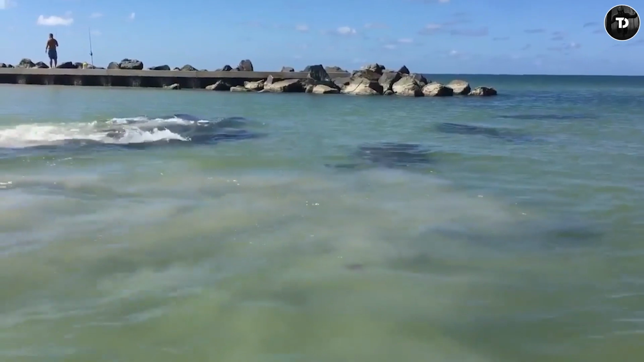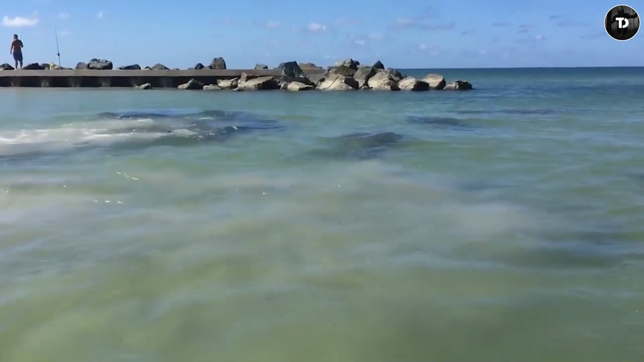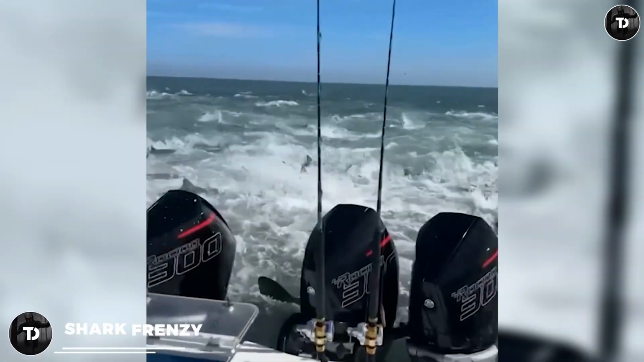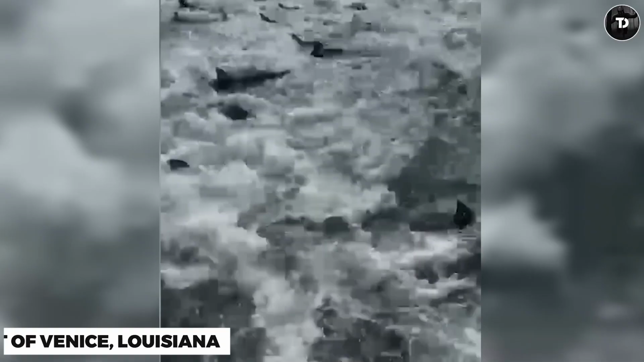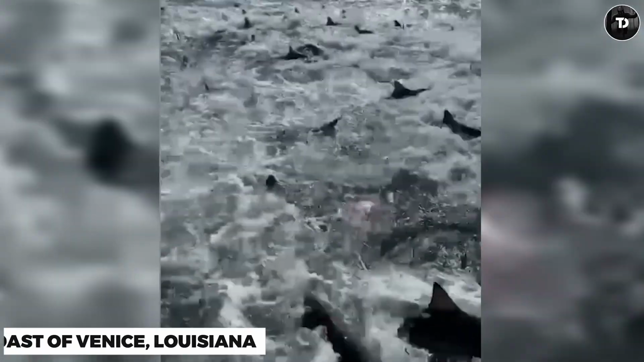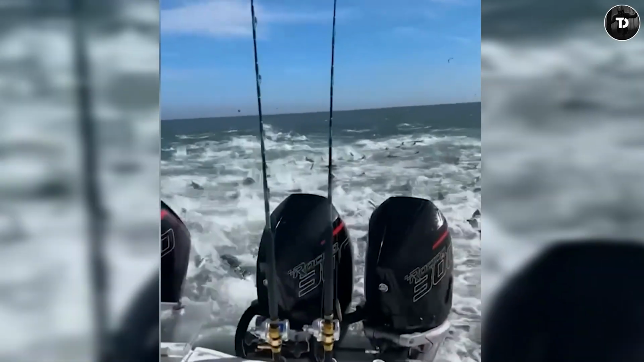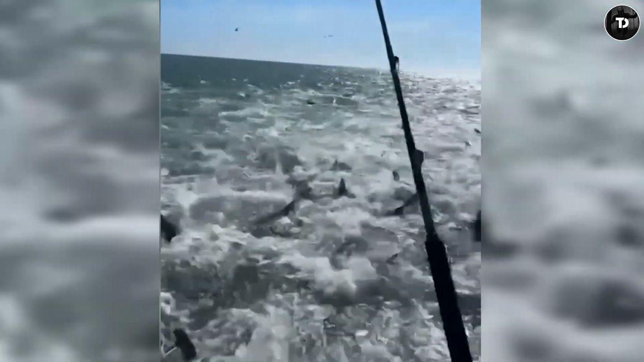The manatees are called the gentle giants. Now imagine the chaos it would cause with a shark frenzy. Fishermen at the coast of Venice, Louisiana, captured these massive shivers of sharks in a feeding frenzy. They say this happens when a number of sharks fight for the same prey at the same time.